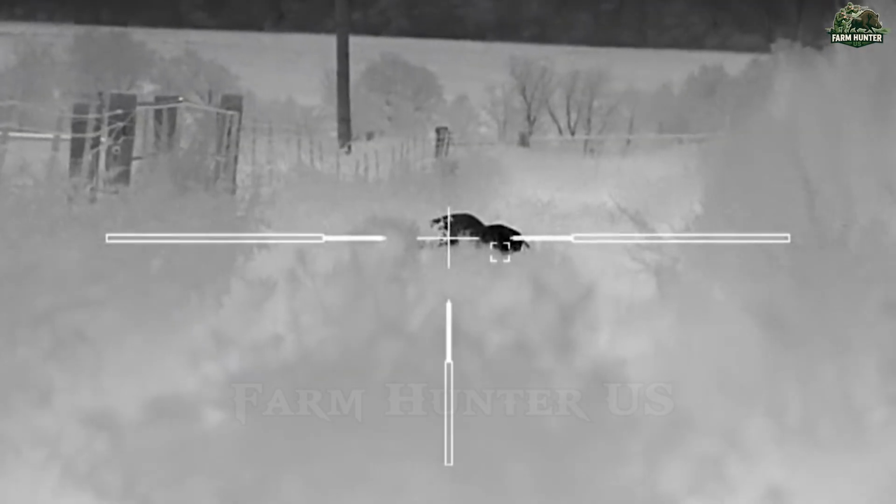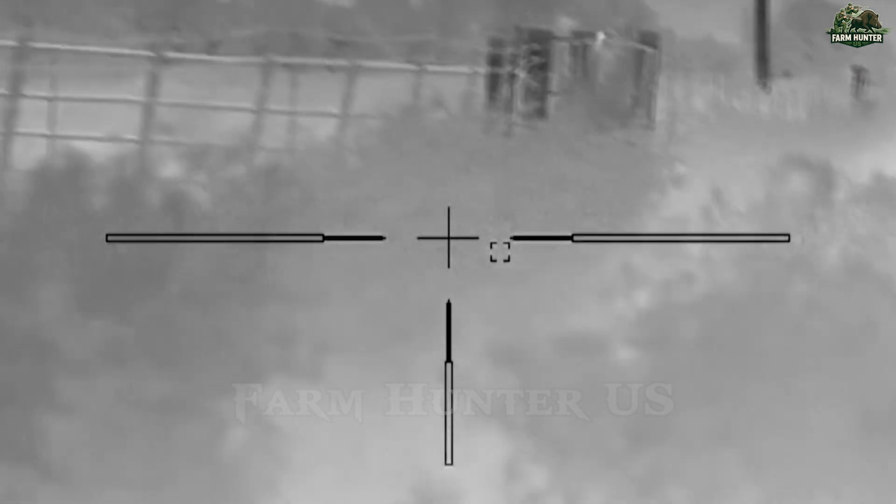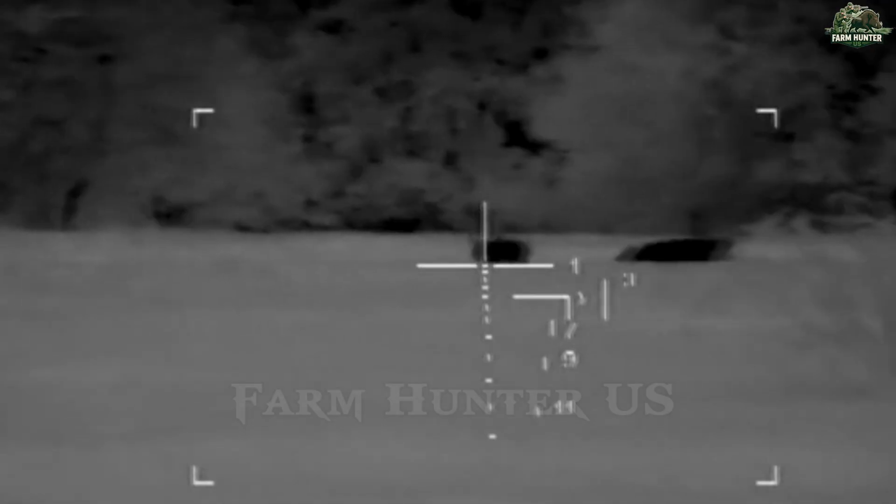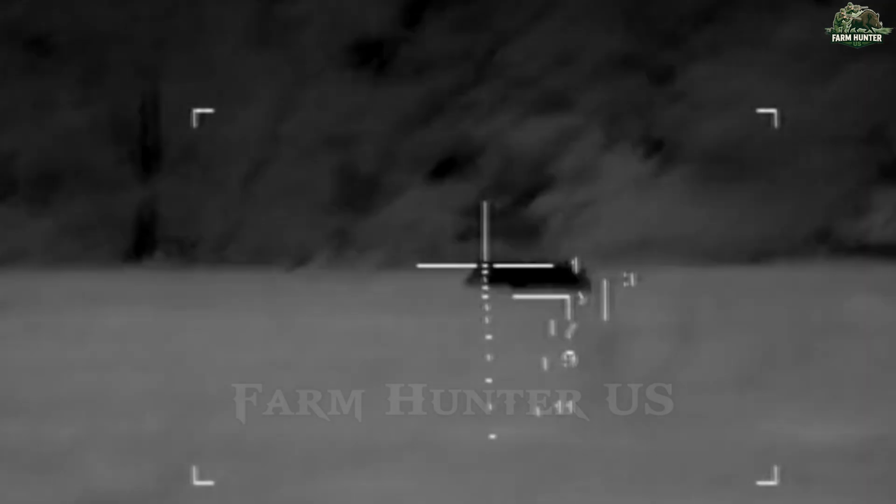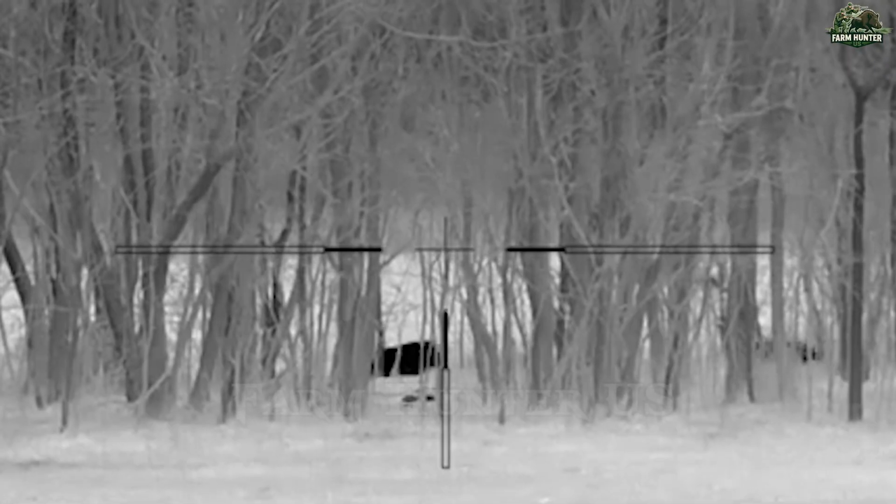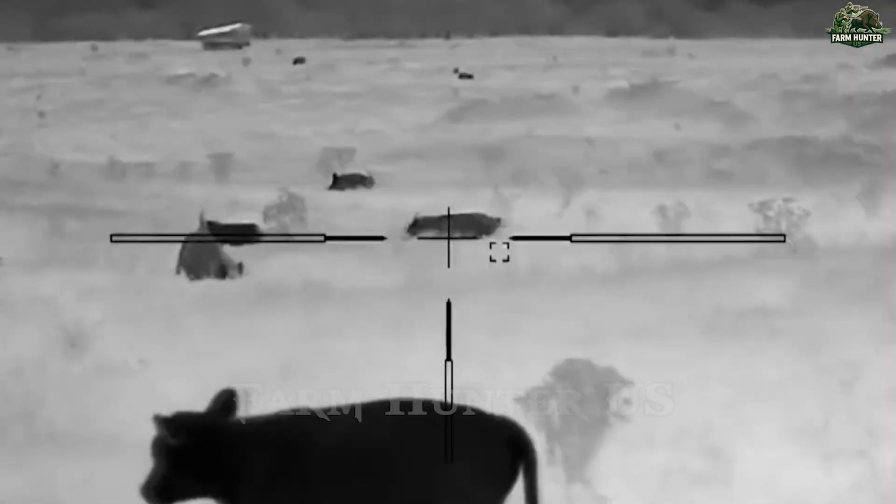Soon, my scope picks up faint blobs of heat moving slowly through a distant clearing. The distinctive outline of wild pigs grazing on farmers' land becomes clearer with each second. I steady my breath, align my crosshairs, and squeeze the trigger. A single shot echoes sharply, and one pig collapses instantly. The herd panics. Some scatter into the woods while others freeze momentarily, confused by the sudden burst of noise.